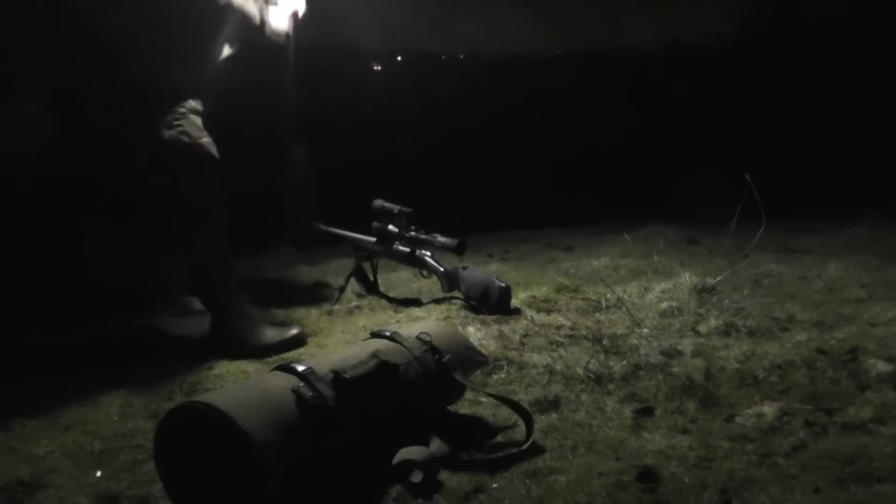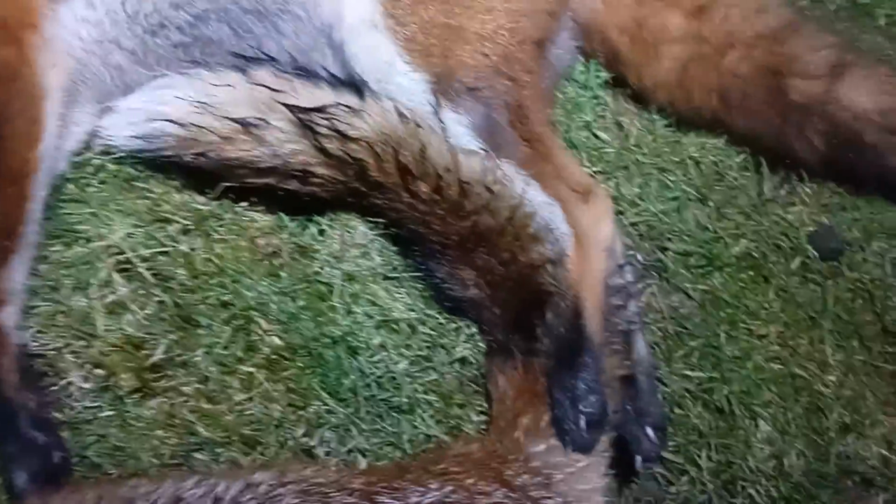Here I'm just getting my stuff together, and I pick up my empty brass and set off for a long hike now to go and pick up this 235 yard fox, because I've got to climb over a few fences to get to it. Just trying to find this second one, but it's down here. Yeah, these foxes are hard to find on this moorland. This should be the dog, to be honest with you. Yeah, dog fox. Sorry, old lad.